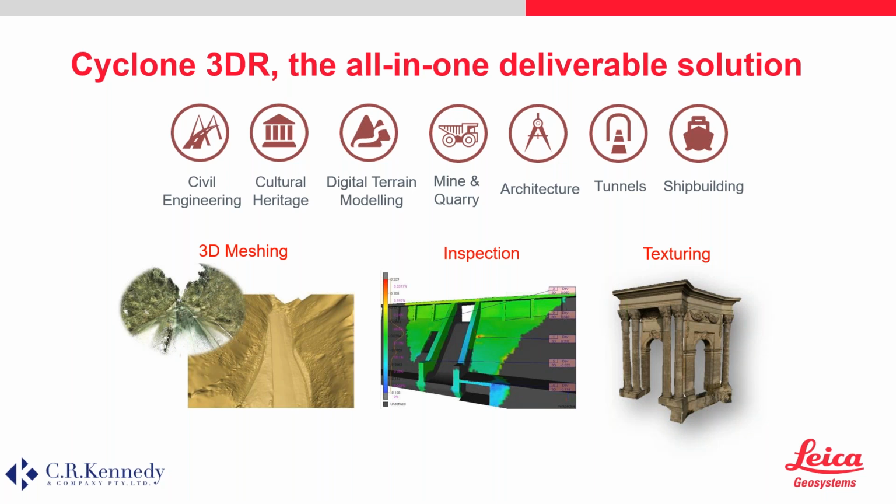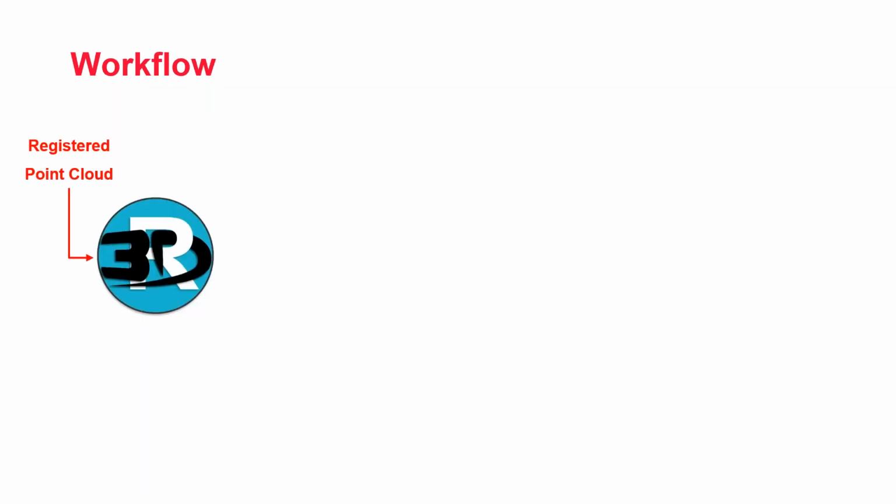So here you have a global view of the software, and where it fits in the workflow. Typically 3D Reshaper takes in a point cloud. It can come from all types of sources. It has to be registered. That means that if you're using a terrestrial laser scanner, you need to register your data together first, potentially in Cyclone if you're using some Leica scanners, and then bring that point cloud in.